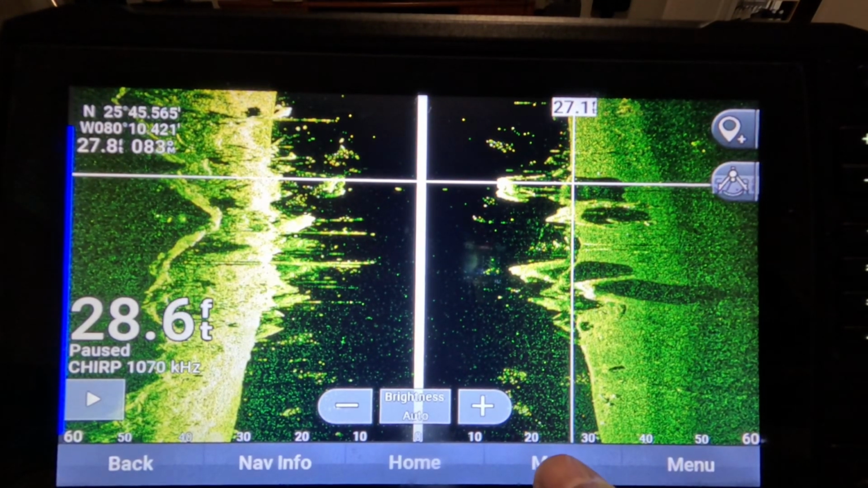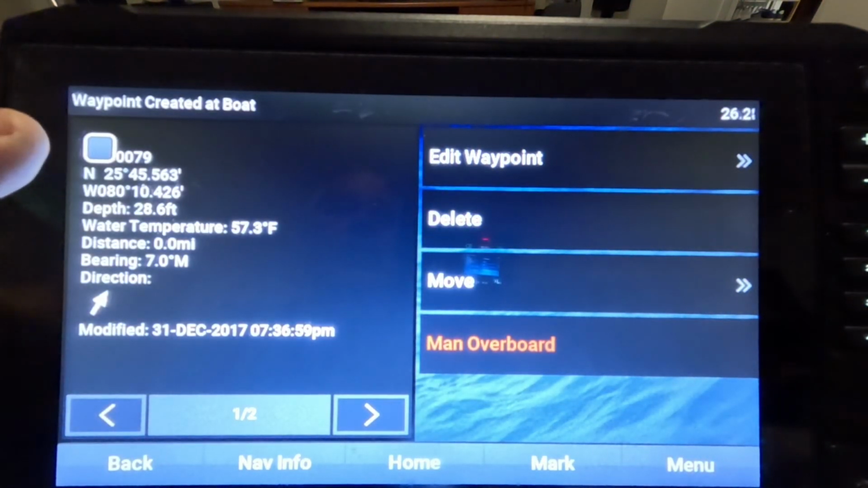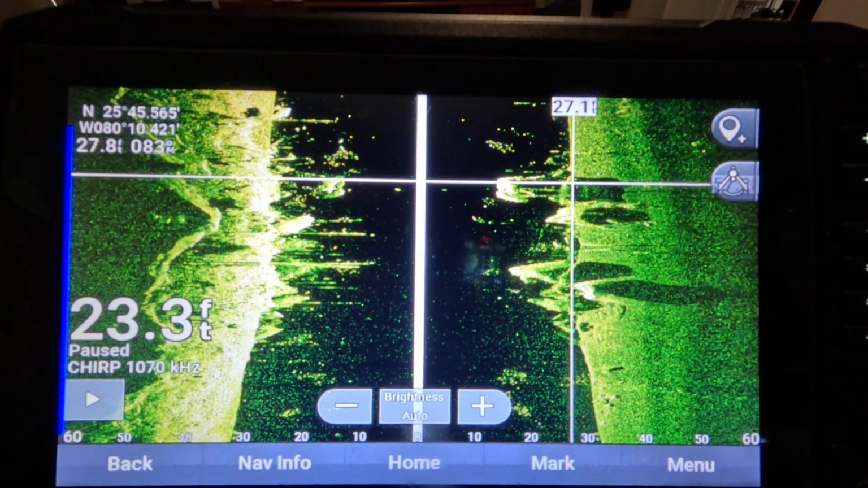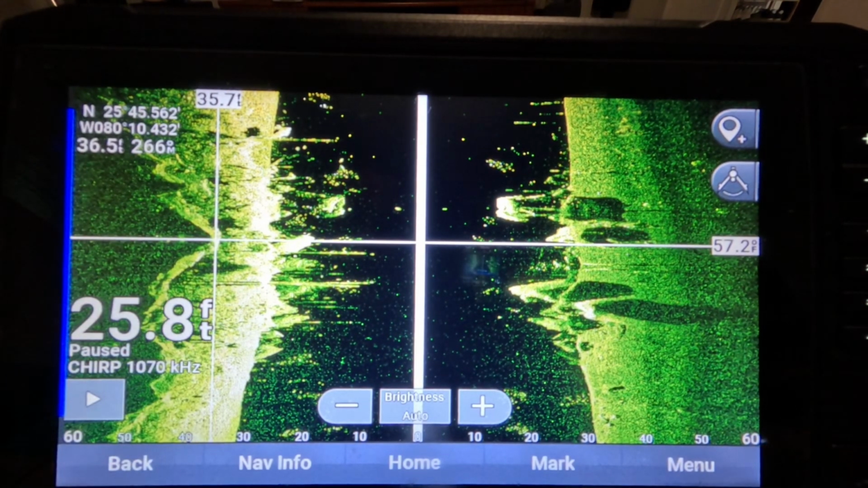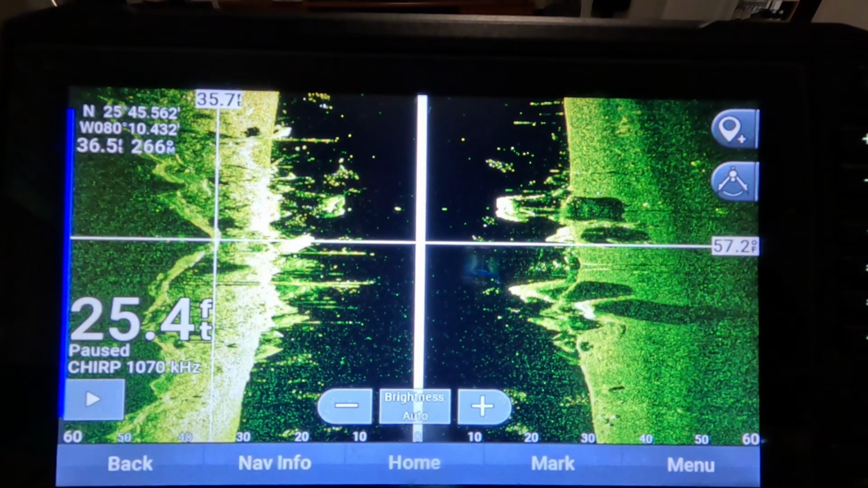If you hit the mark button here, it creates that 79 icon. That creates a waypoint of where the boat is at that moment. It does not create a waypoint of where you have this cursor. So if you've paused it and the boat's gone 100 feet down and you hit mark, you're going to be 100 feet plus the distance off the center from where you just marked that.